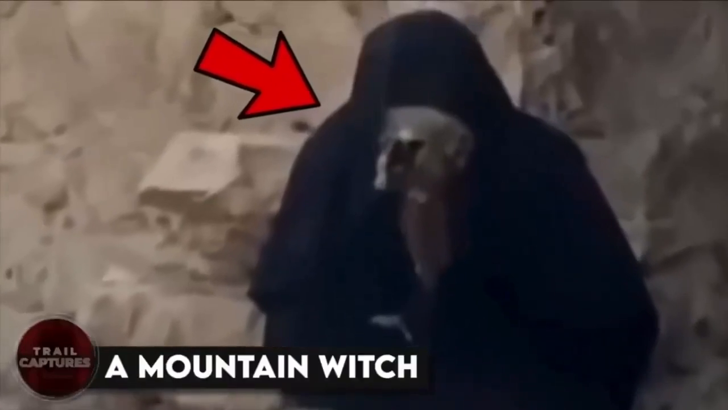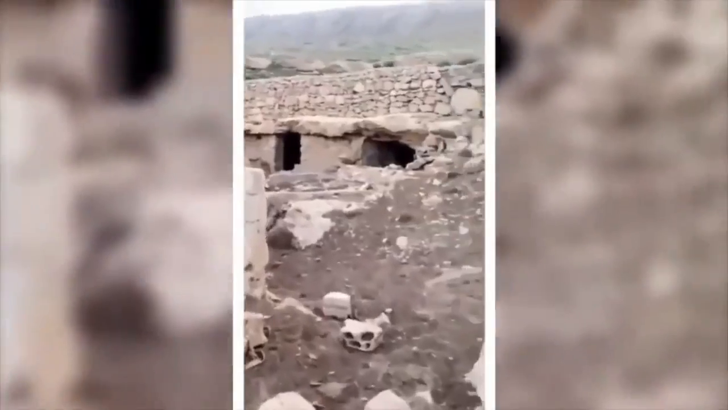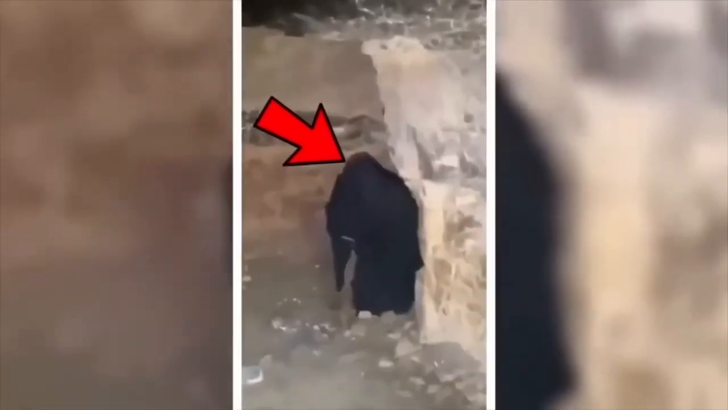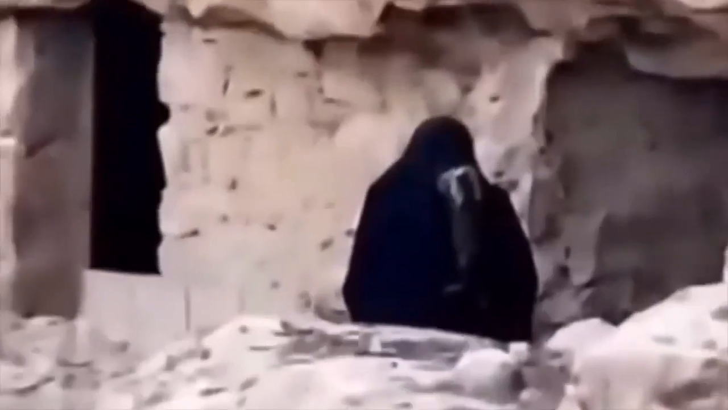A mountain witch. This video features a man named Hassan, who is an explorer of witches. He voluntarily searches for witches, and in this particular video, he visits a witch mountain to find one. To his surprise, he actually spots a witch dressed in black clothes and holding a stick, which seems to be made from an animal skull.